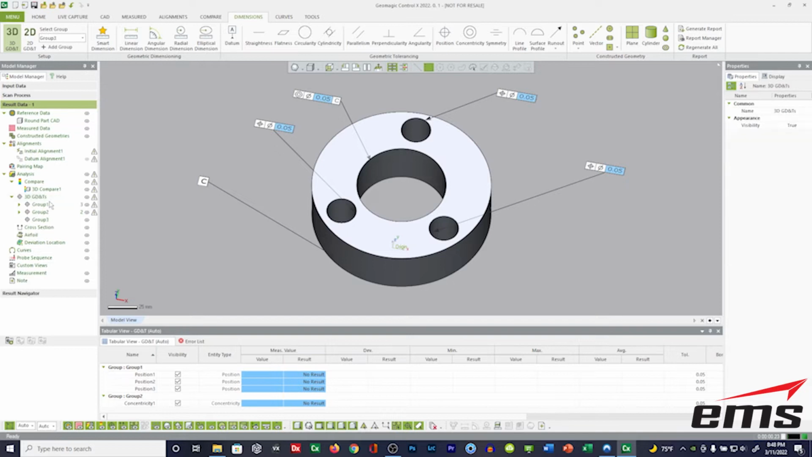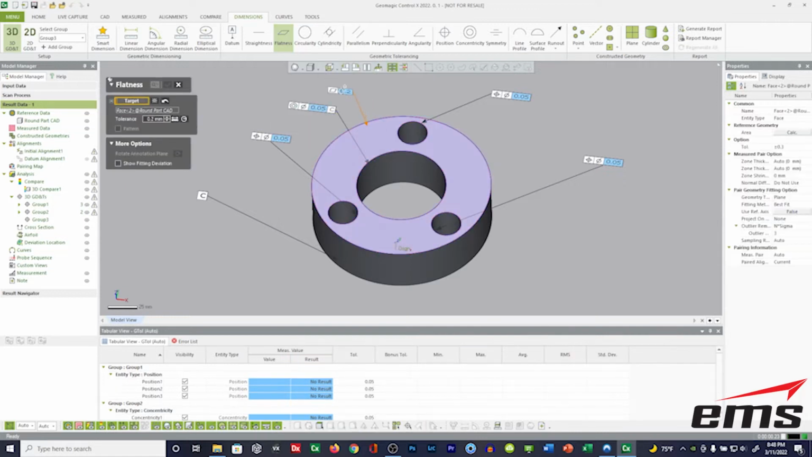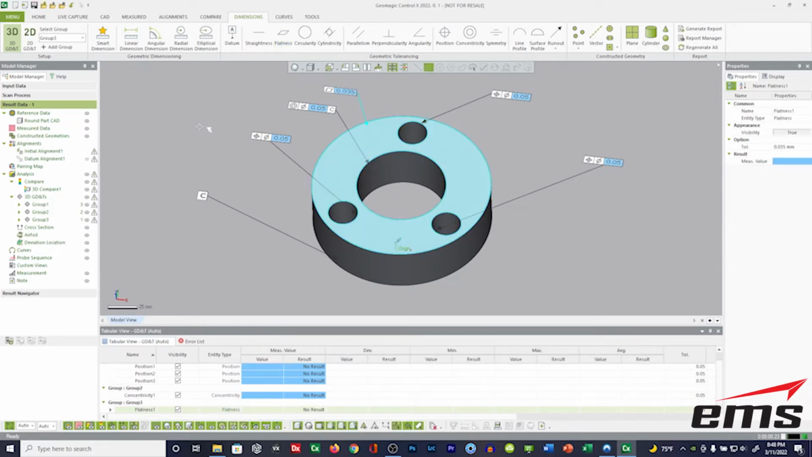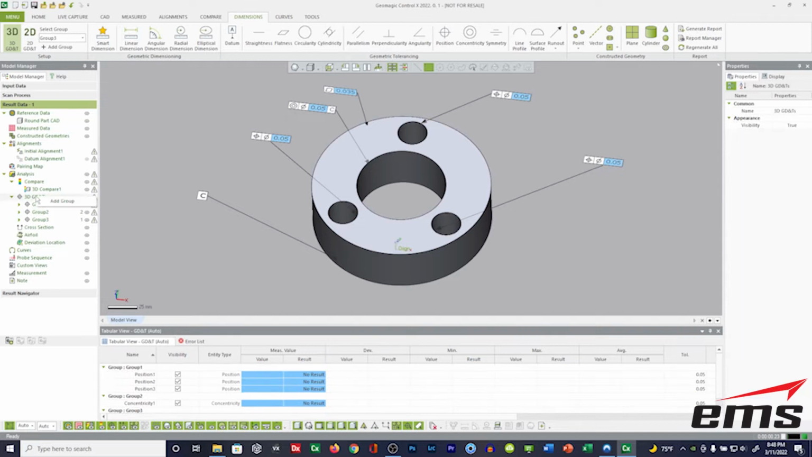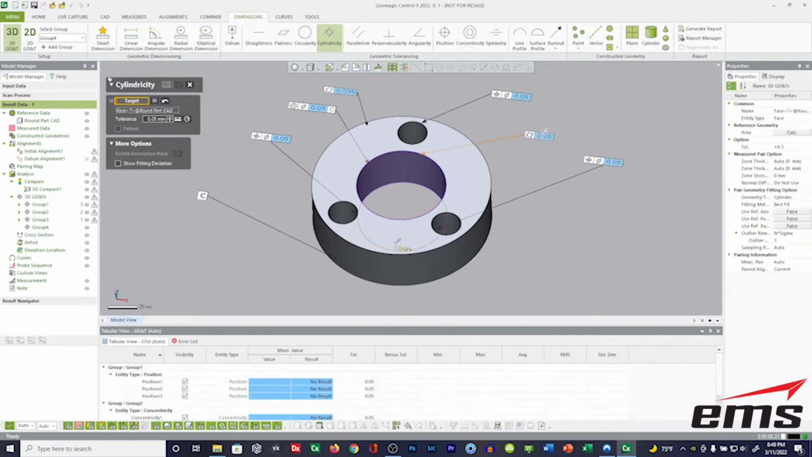Let's add another group. And let's say flatness on this top is critical. So let's go ahead and check for that, and maybe we'll set that at 0.035, 35 microns basically. And let's add another group, and let's say cylindricity on this main cylinder is critical. We'll flag that, and let's make that 40 microns.